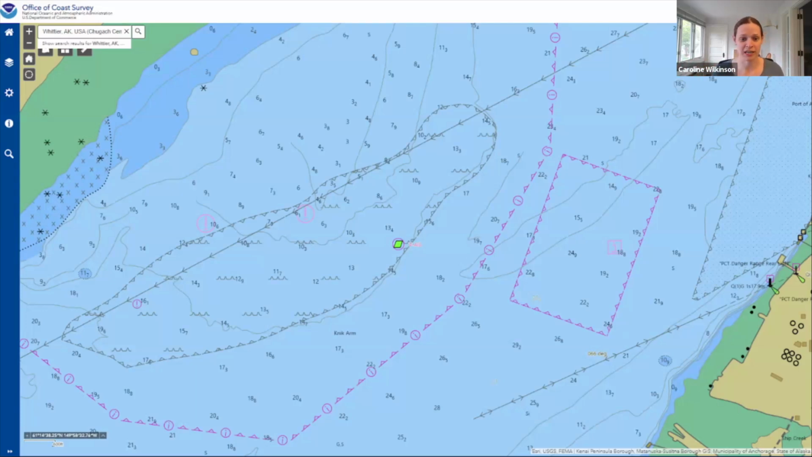There's also information in here about when the area was last surveyed. You can find some information about if there are cables in the area, any hazardous rocks. So it's a really good way to safely navigate in an area.